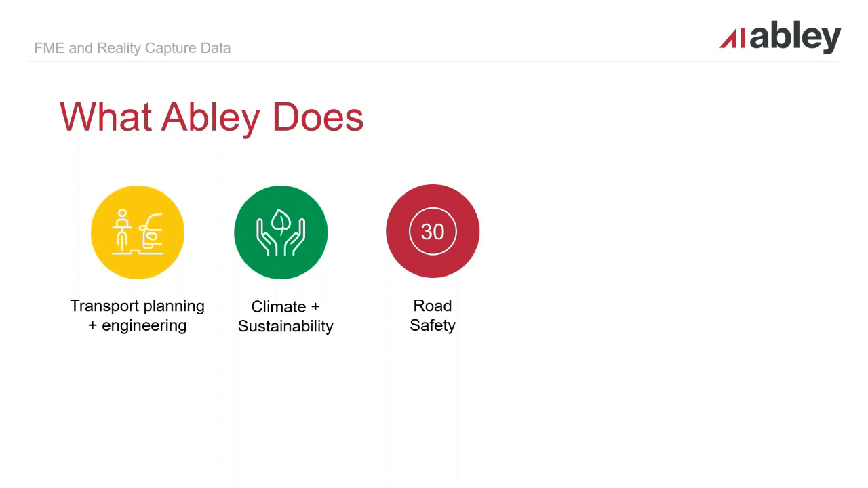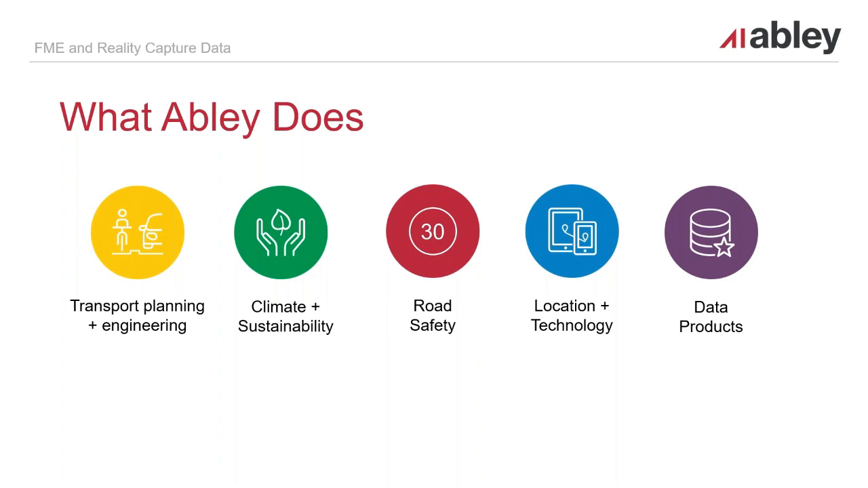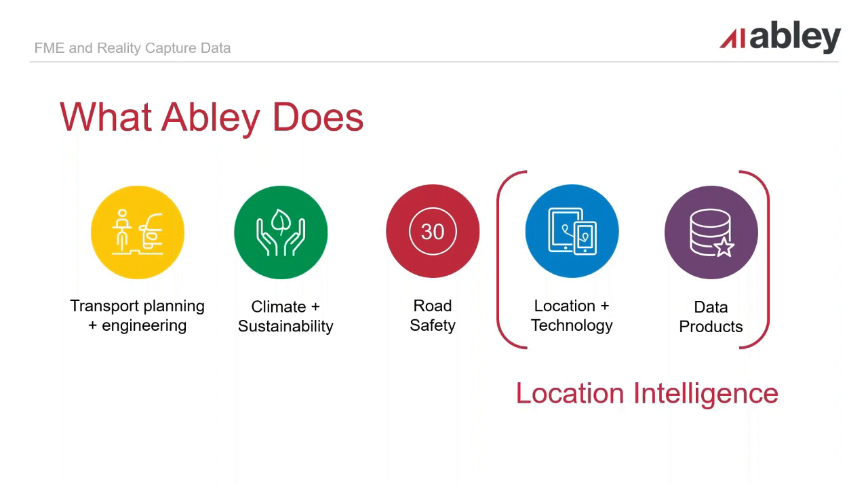Now, all of these three areas have one thing in common: they all happen somewhere within space. They've all got some sort of spatial component to them. So it was only natural that Abley branched out into the location and technology area, and to feed into that, we also have relationships with some data providers that can provide us with data to assist with these other spheres.